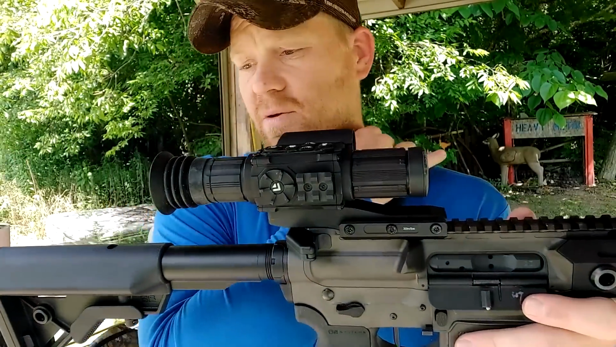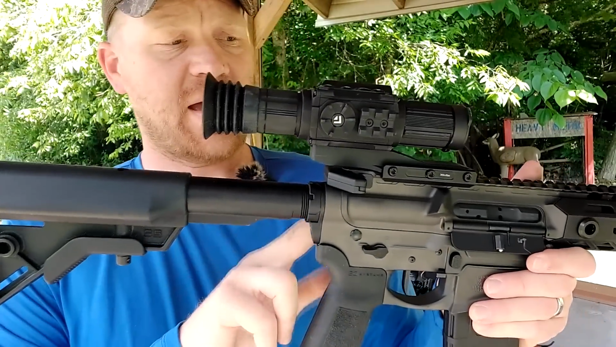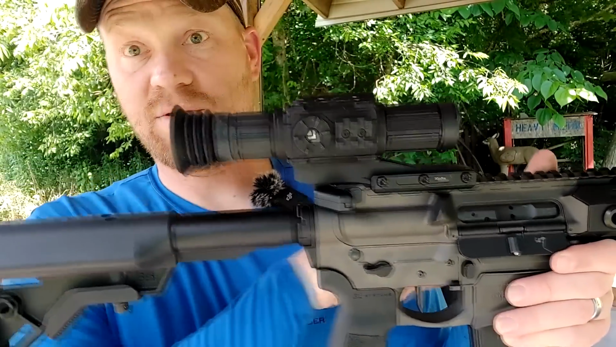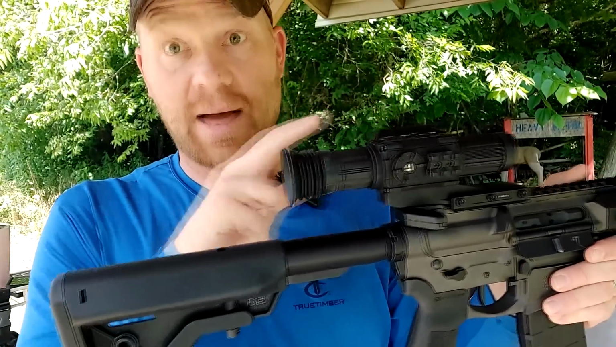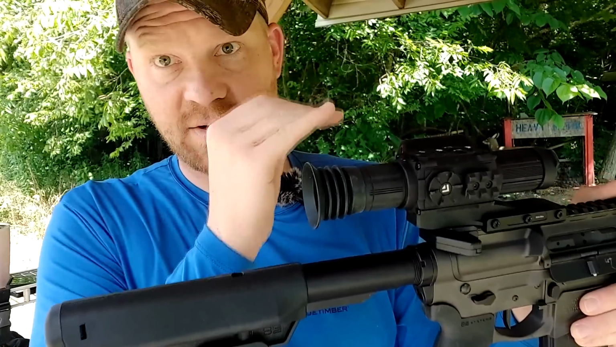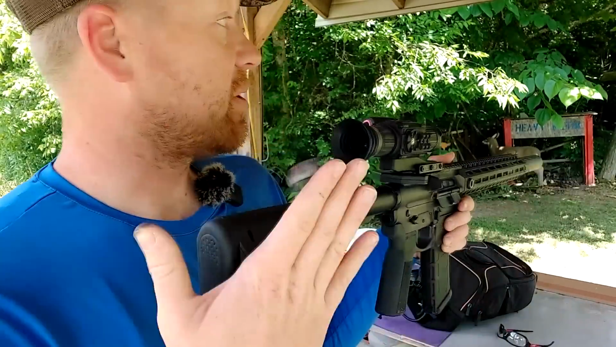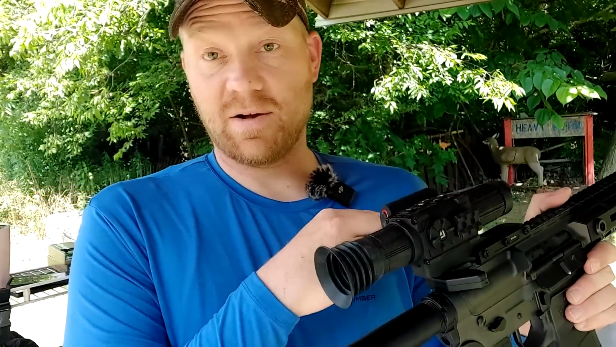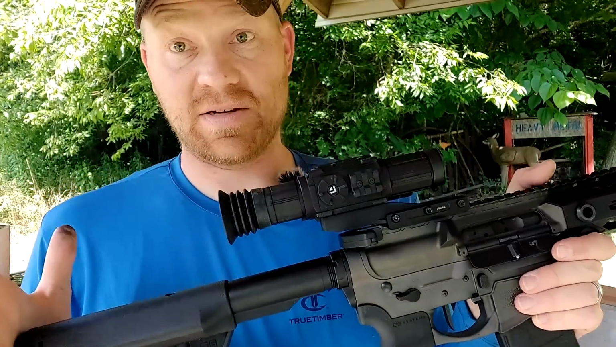But we're gonna do sighting this in just like I do everything else. At the house early this morning, I looked through the bore and adjusted the digital optic. I just moved the crosshairs up and down, left to right, to kind of bore sight it. So at 10 yards, I'm going to take a fling. I'm going to adjust based off of that. And then we're going to go back to 100 yards, get this thing sighted in.